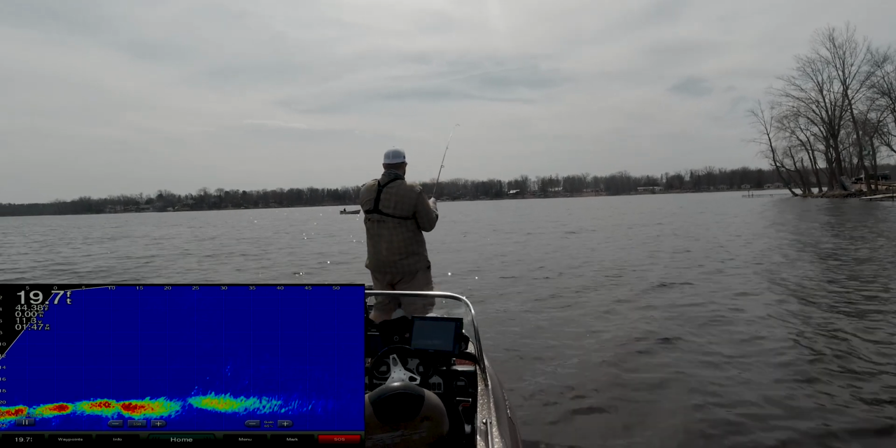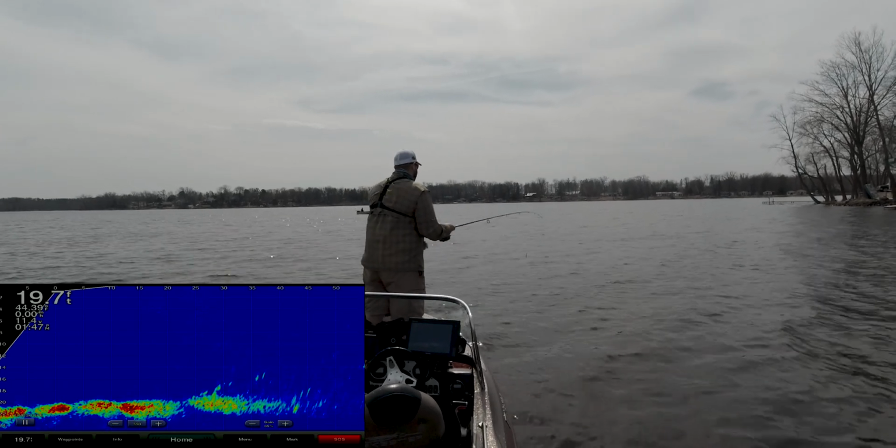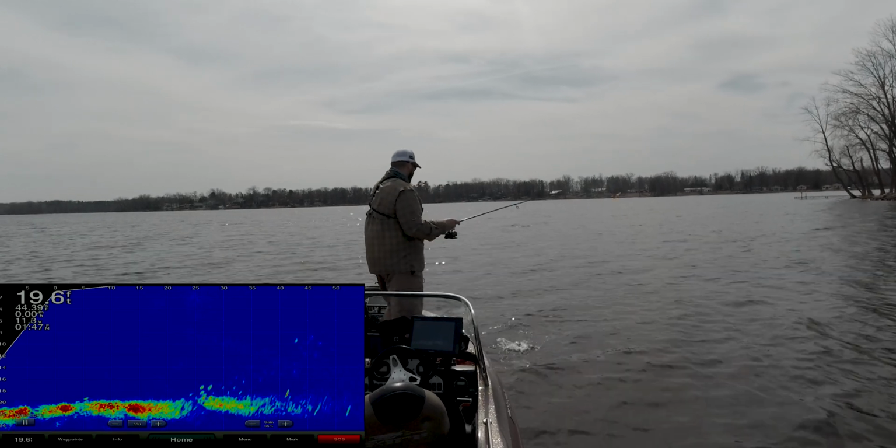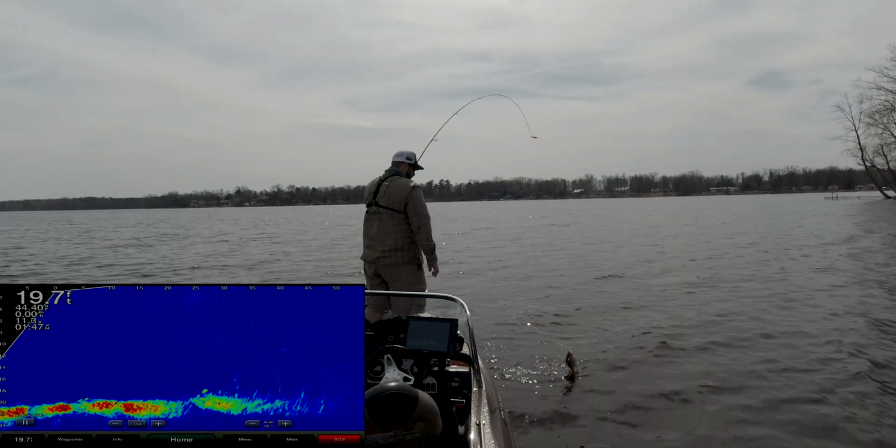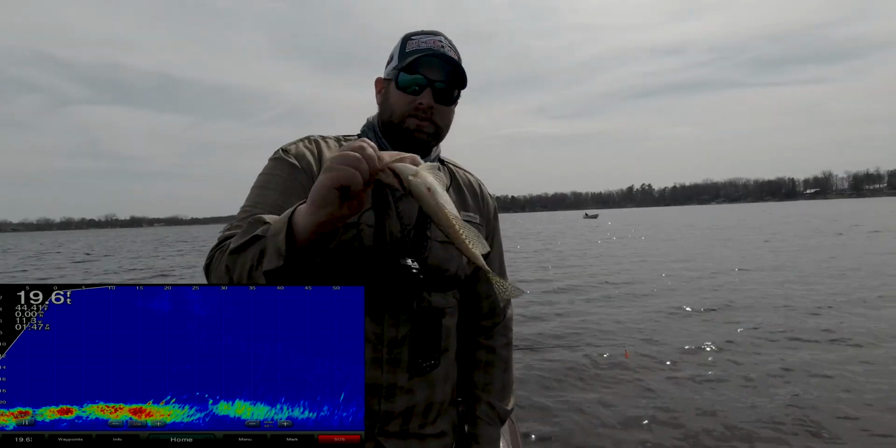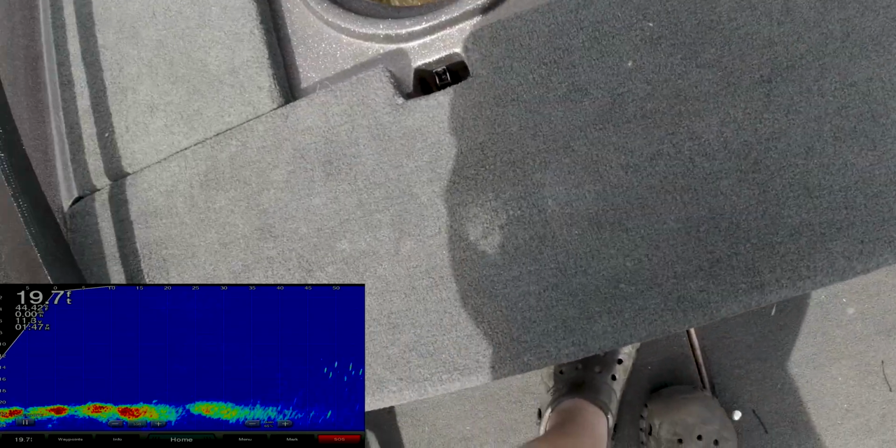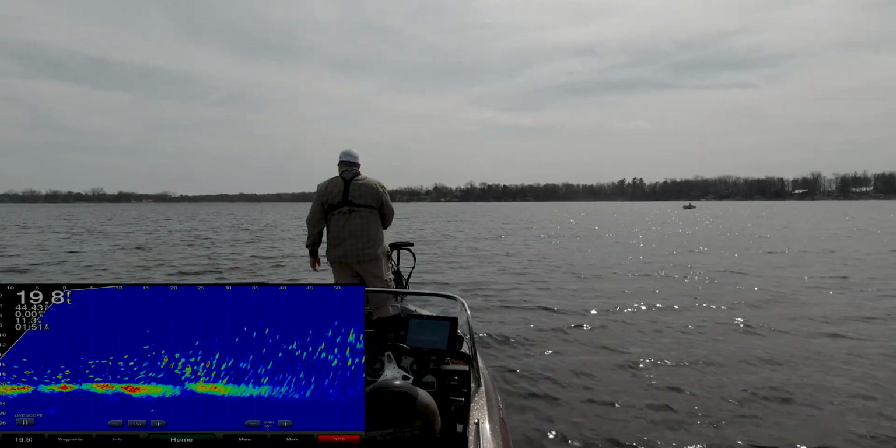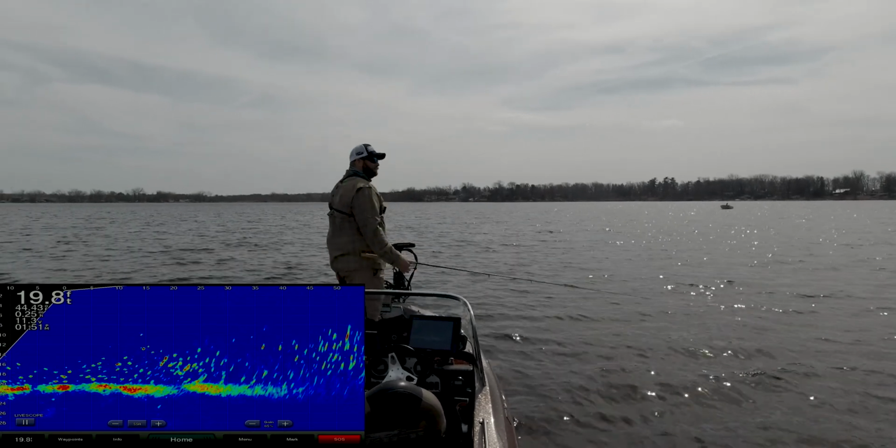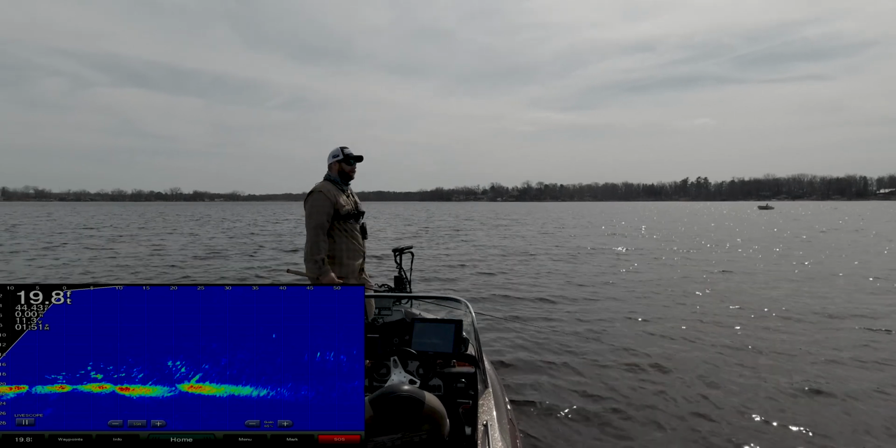That one ate up again. Nice crappie. Really nice crappie. Another nice one. Every direction. They are just thick.